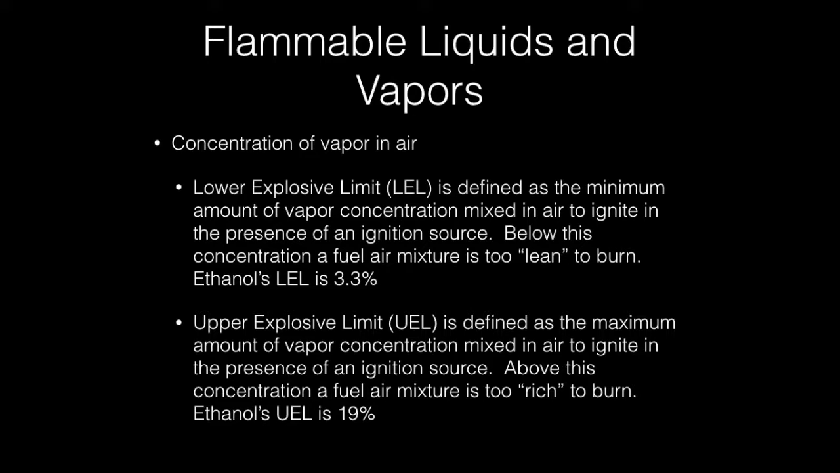The lower explosive limit is defined as the minimum amount of vapor concentration mixed in air to ignite. Below this concentration, a fuel-air mixture is too lean to burn. In our example, ethanol's LEL is 3.3%. The upper explosive limit is defined as the maximum amount of vapor concentration mixed in air to ignite in the presence of an ignition source. Above this concentration, a fuel-air mixture is too rich to burn. In our example, ethanol has a UEL of 19%.